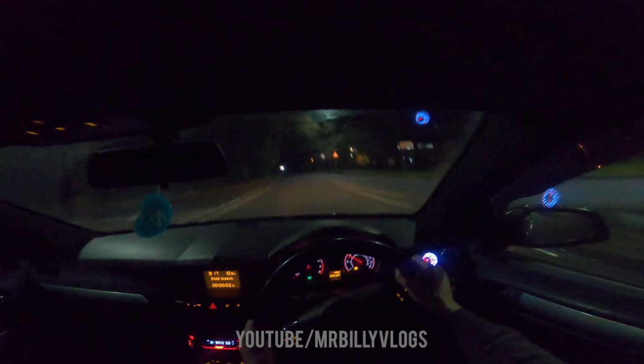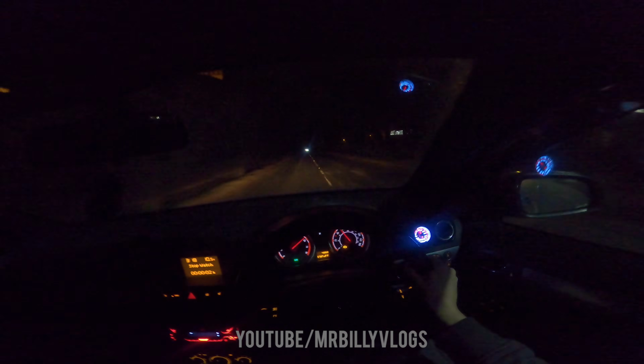60 road. Oh, this car is fun. Even though it wants to kill me, it's fun. It shouldn't be like that. The thing is, my headlights aren't very good, so I can't really see in front, which is a bad thing. I love that noise. So addicting.